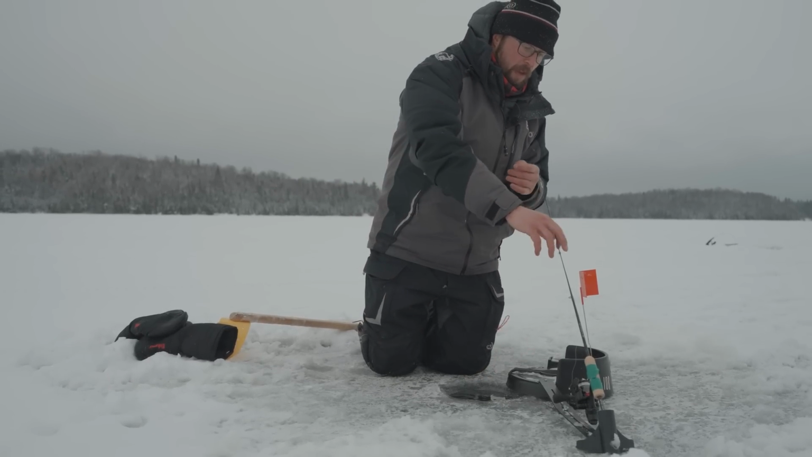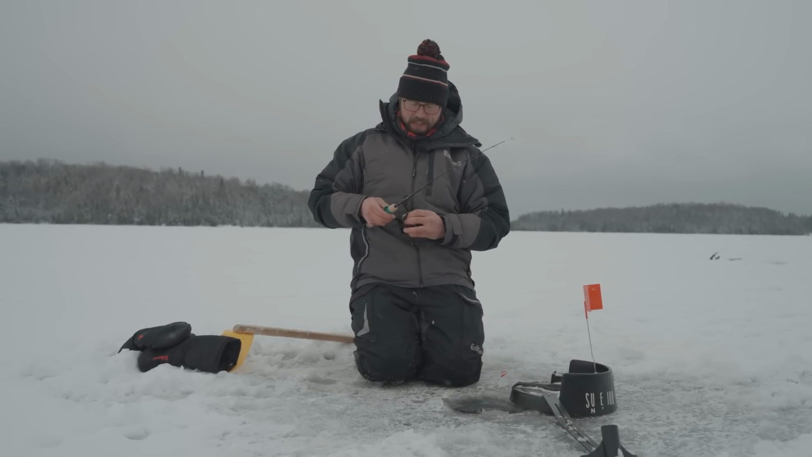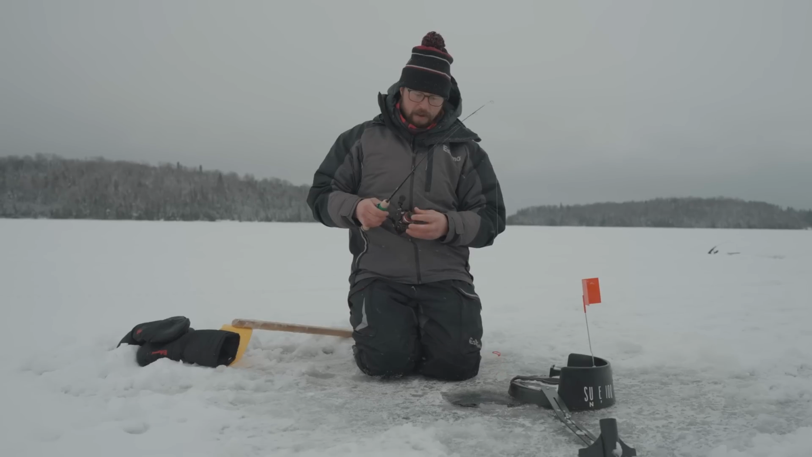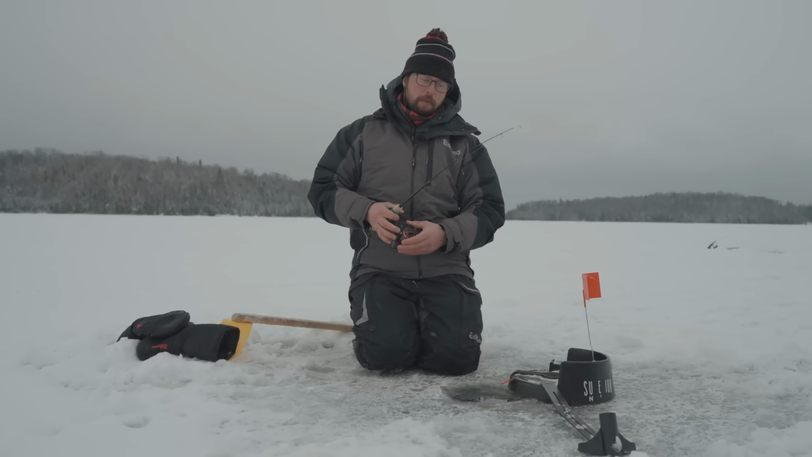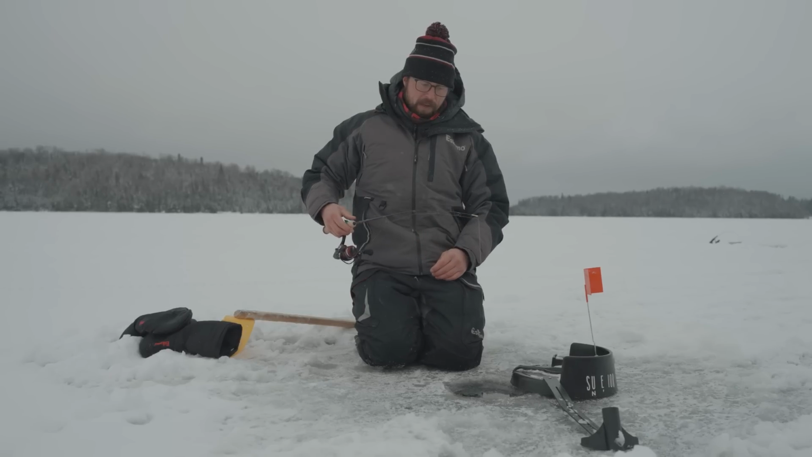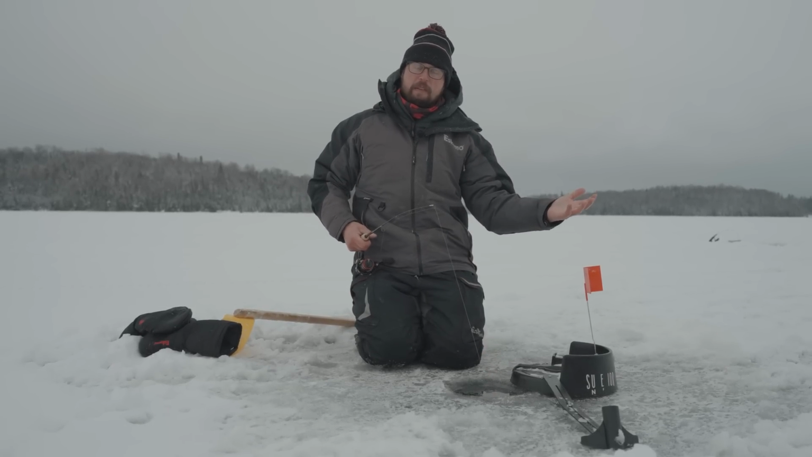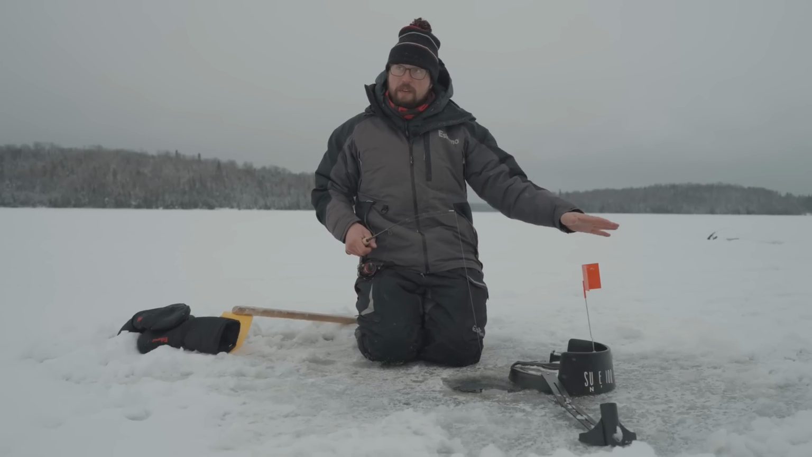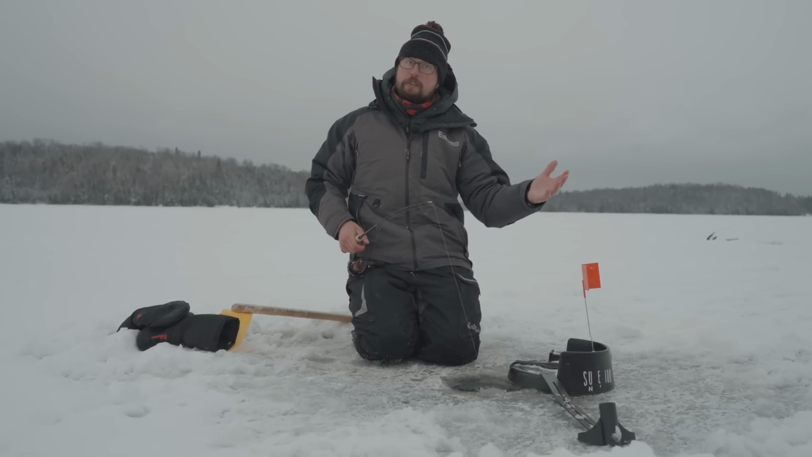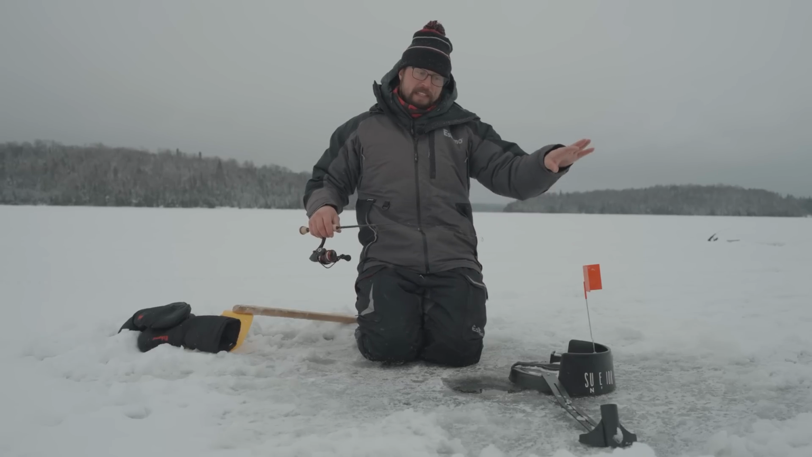On our iFish Pro rods here, we're running 8-pound test monofilament. And on our jigging rods, we are running 10-pound test braid. And that's because when jigging, I want that sensitivity. I want to be able to feel as much as I can down there in 25 to 30, 32 feet of water. I don't need sensitivity on these iFish Pros, right? These things set off.